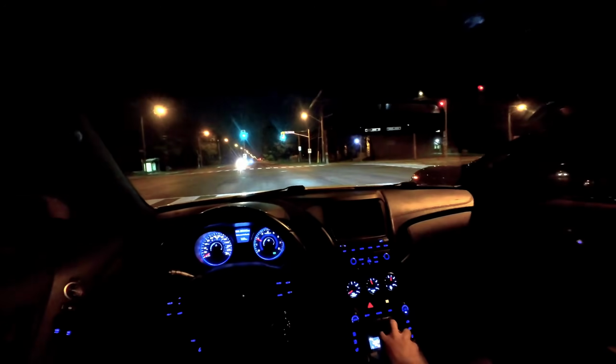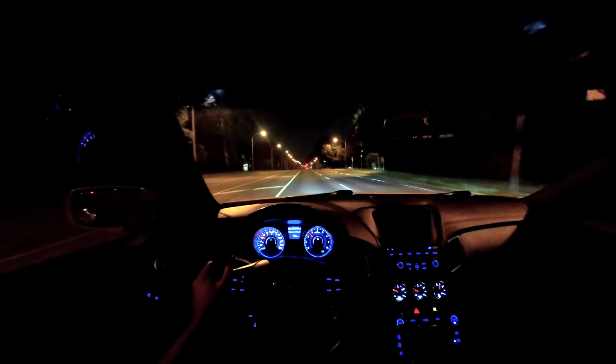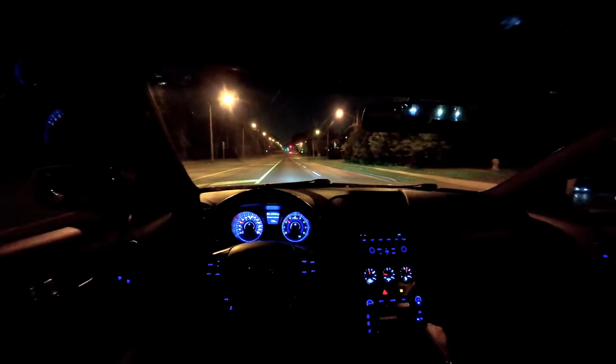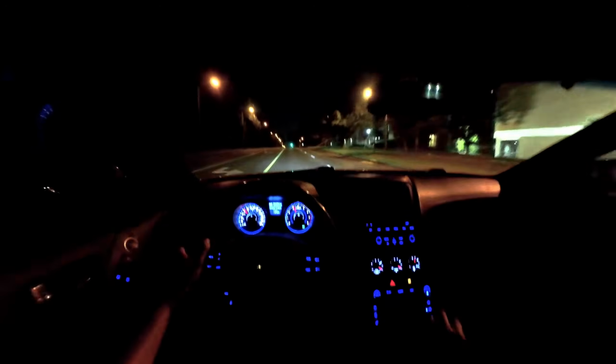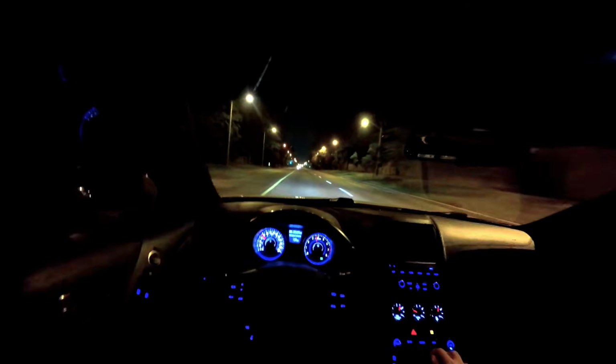Almost had it. First gear. Key. This smooth ass road got me.